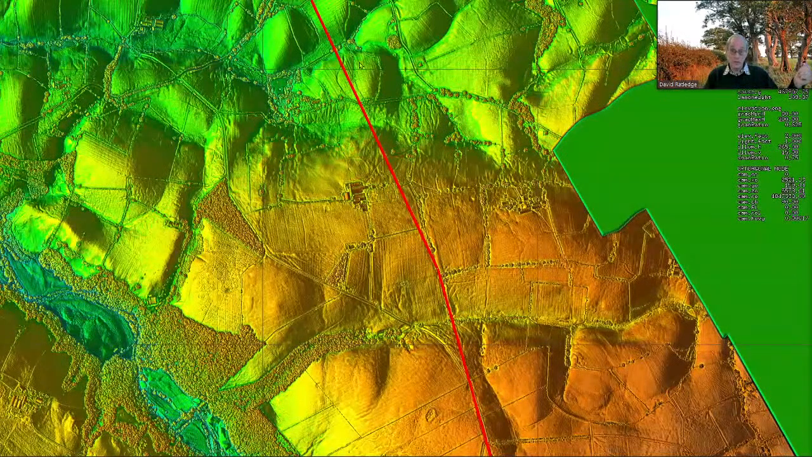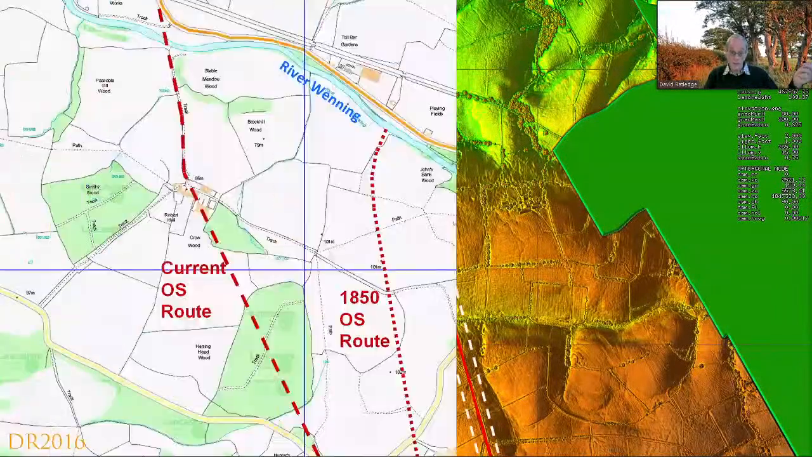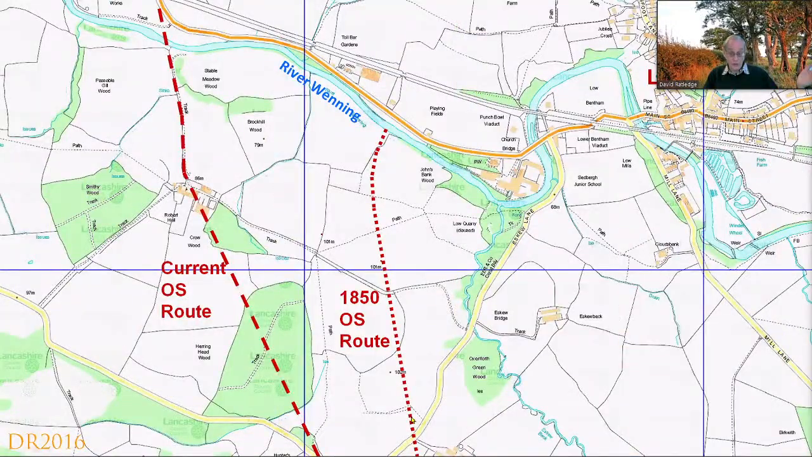We'll just look off the top of this screen now. We'll just look off the next bit. The OS had two goes at this route. This was the 1850 route. They obviously got worried there was nothing there, and moved it over to there. So where is it really?